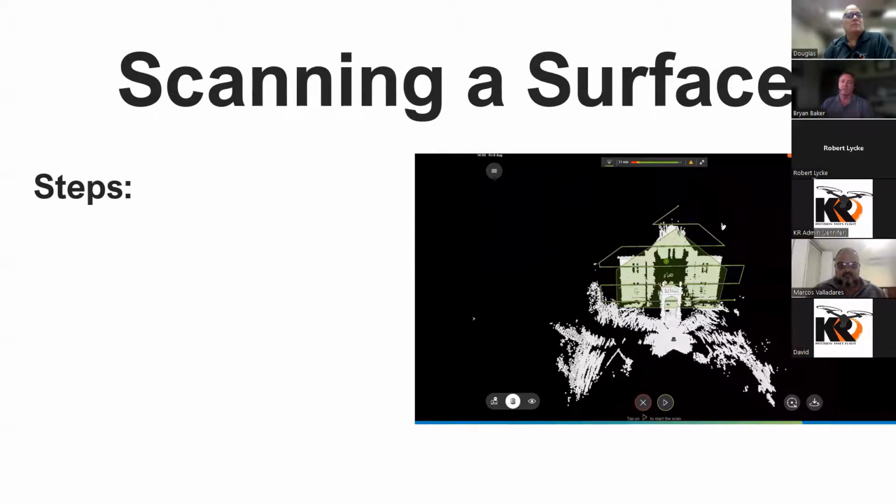So obstacle avoidance is all completely taken care of by the aircraft itself. And again, on the next flight line, it would do exactly the same thing, go around the portico. So it's just a matter of using the screen to find what you want to capture, drawing a polygon around it, and then pressing the play button. So you can go ahead and proceed.